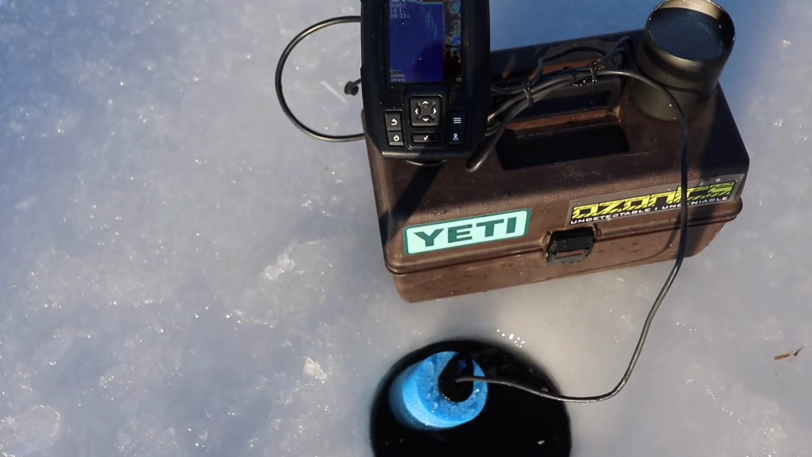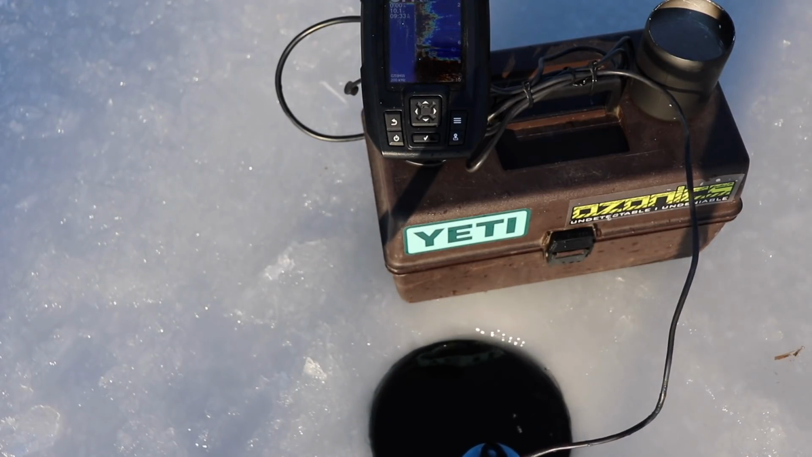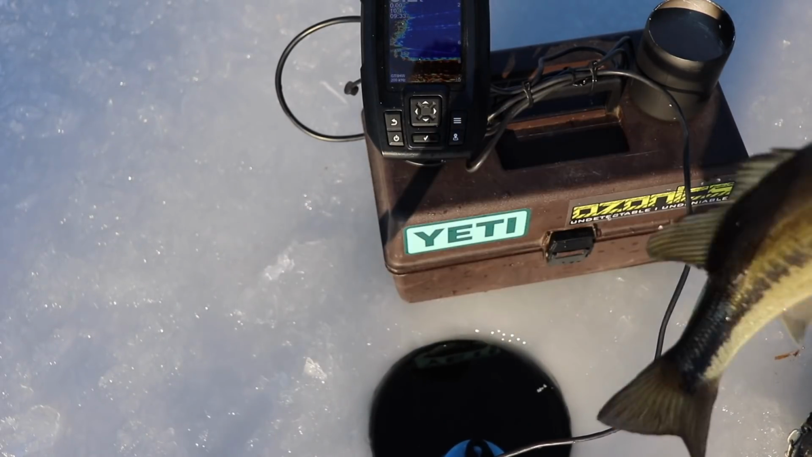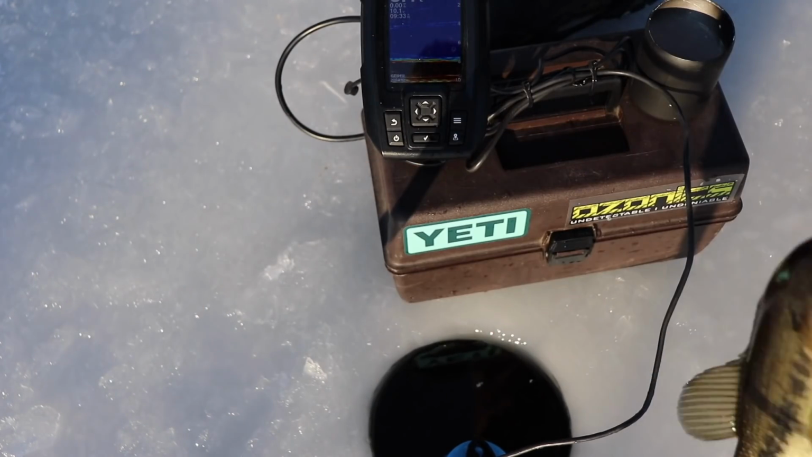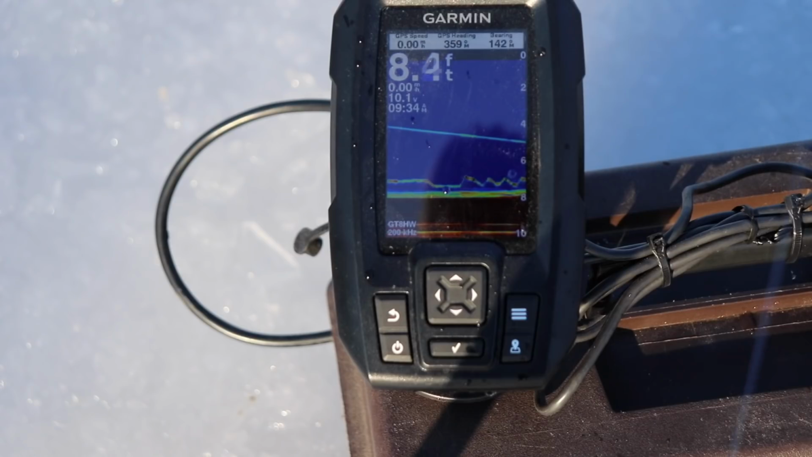I was swimming just a little higher than normal, and he came in and swooped in. Let's get a nice release on this beautiful bass. As soon as I move my rod, there's no delay whatsoever.